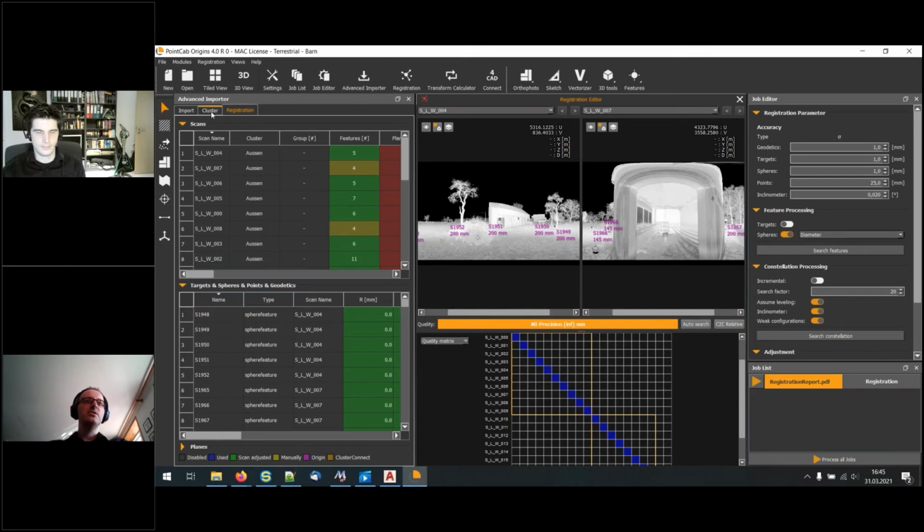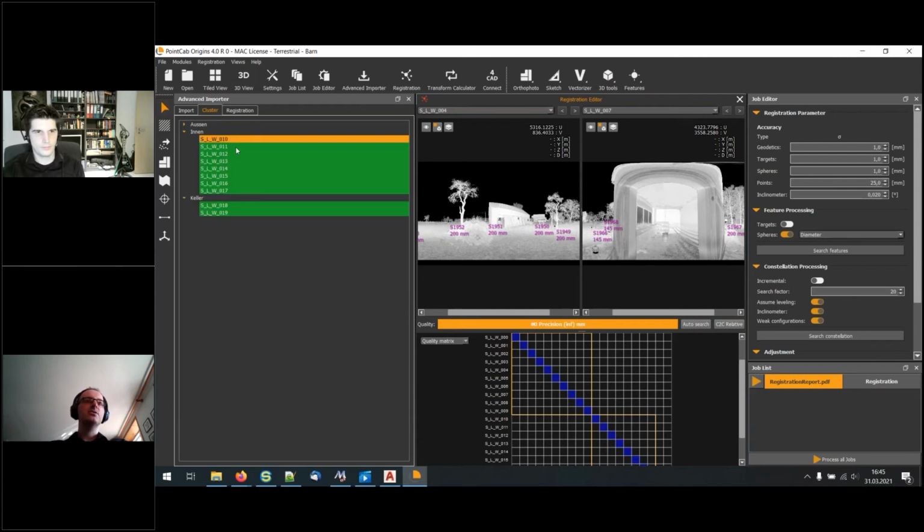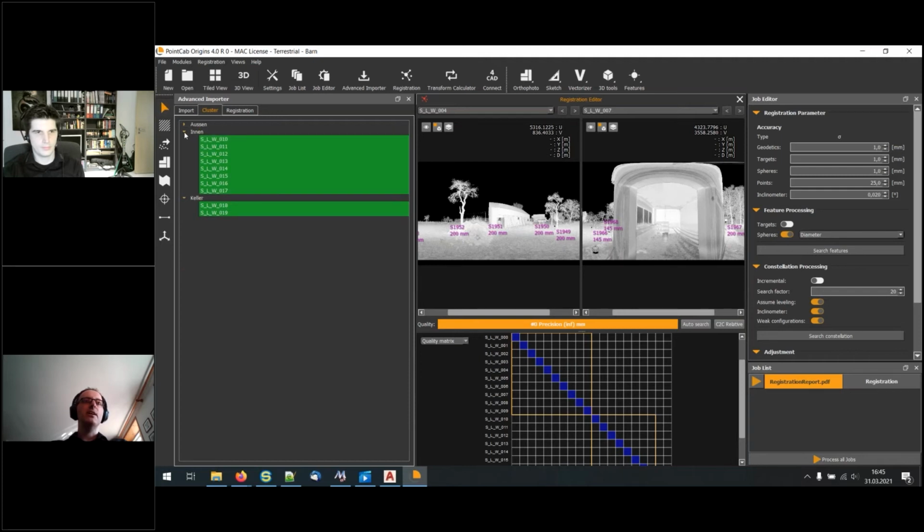We can see here in the advanced importer, oh, this is now in German, so outer, inner, and Scylla. So we have 3 clusters, and we can see here, okay, in the Scylla we have two scans, and in the inner scan 7 or 8, and up to 10 outside.